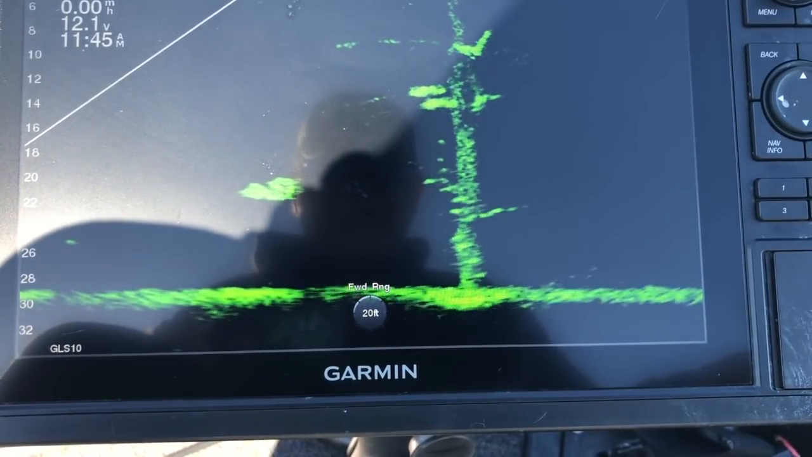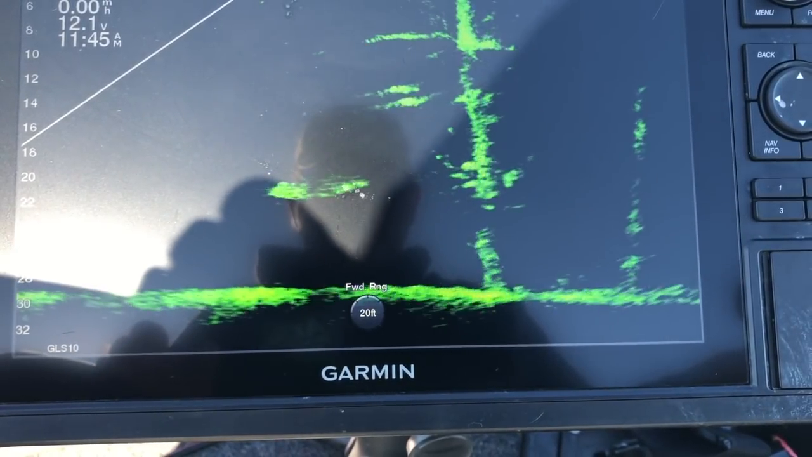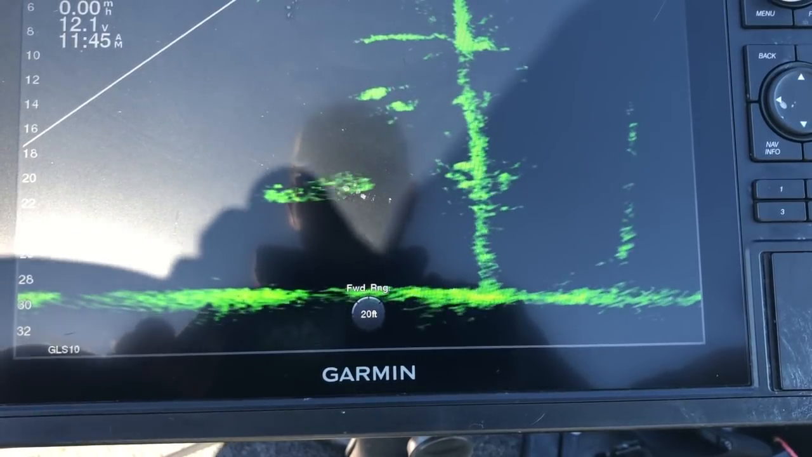That was my bad. I thought I was looking at my jig and that was the weight. I dropped the weight down on him.